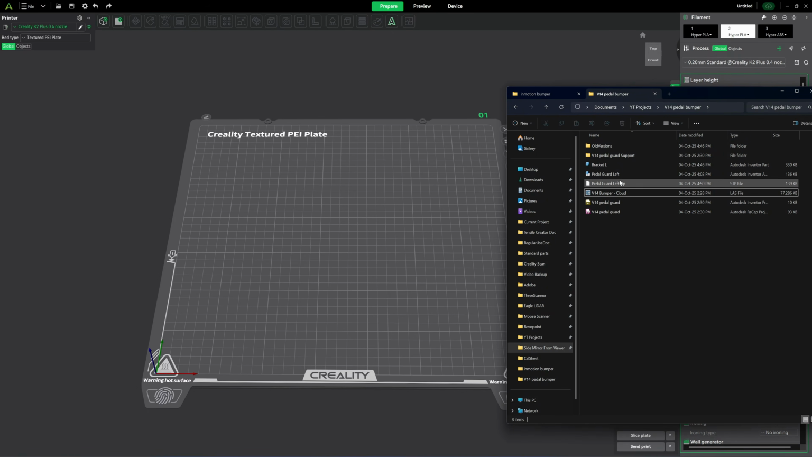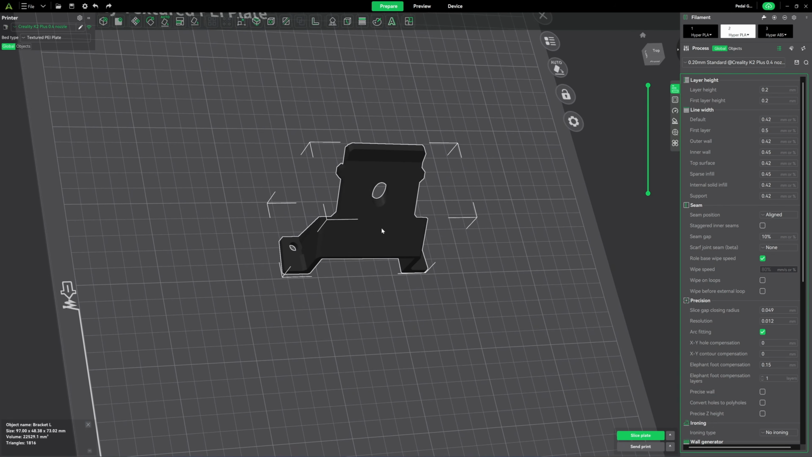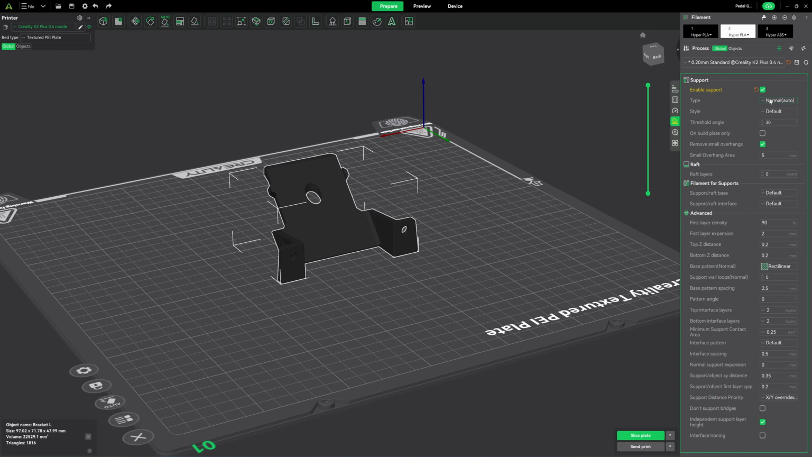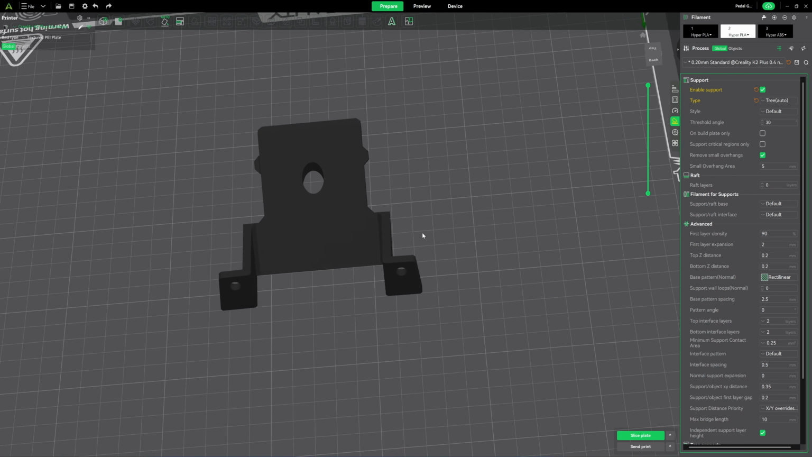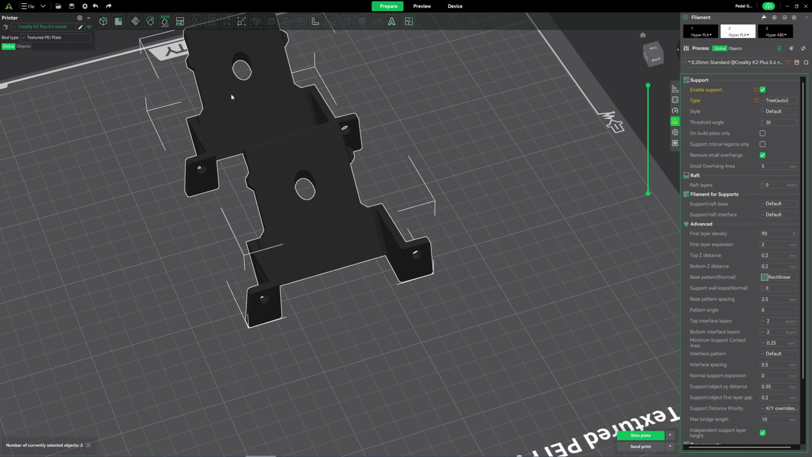I'm going to drop the STEP files in here. I'm going to print with PLA because I think it should be fine for PLA. Add the supports and slice it. The part is symmetrical, so I just need to clone it for one piece.